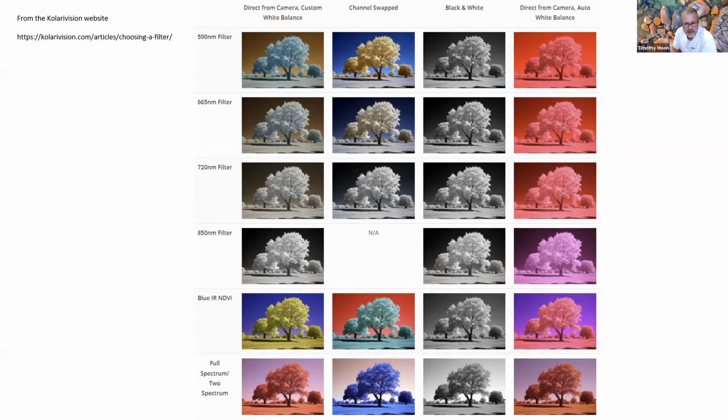All right, if you remember everything above, once we got to the 500 nanometers, we're into the near infrared, and most infrared is between around 500 and 900. The 590 filter, which is the one at the top, actually lets through a touch of visible light, which means you can do what it shows you across the top.